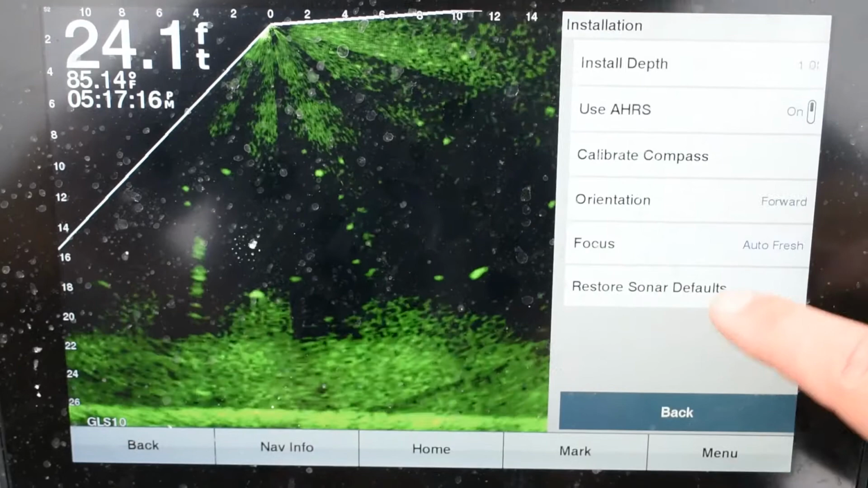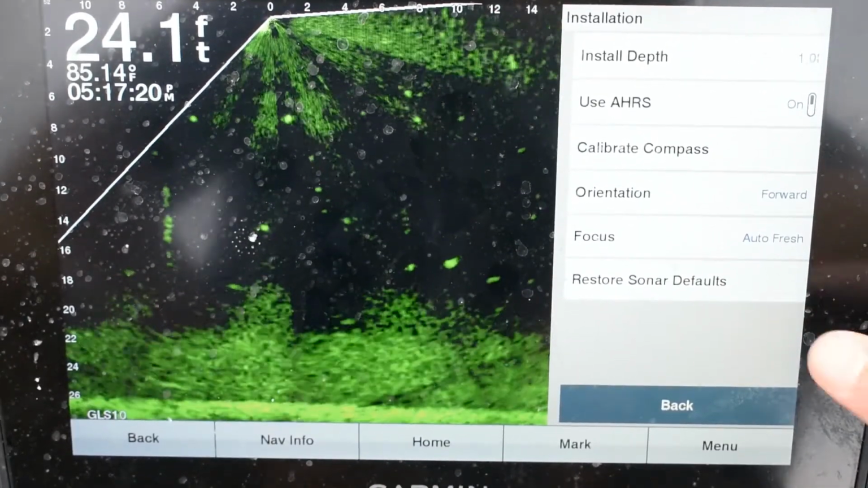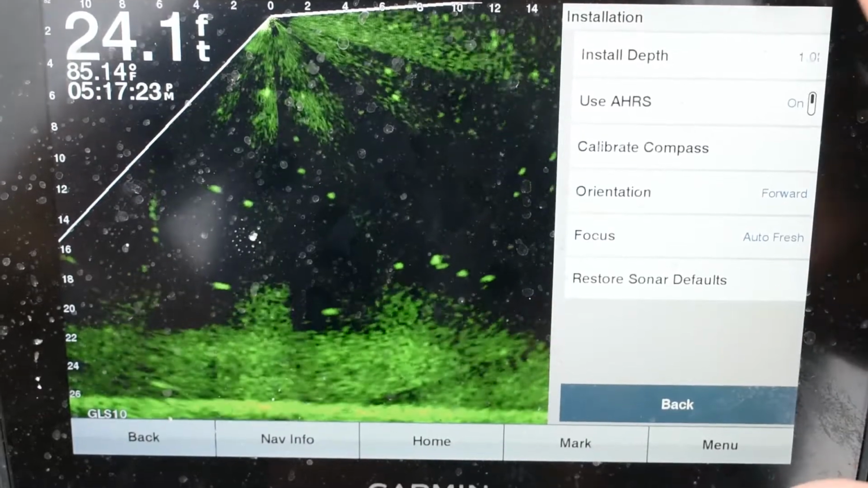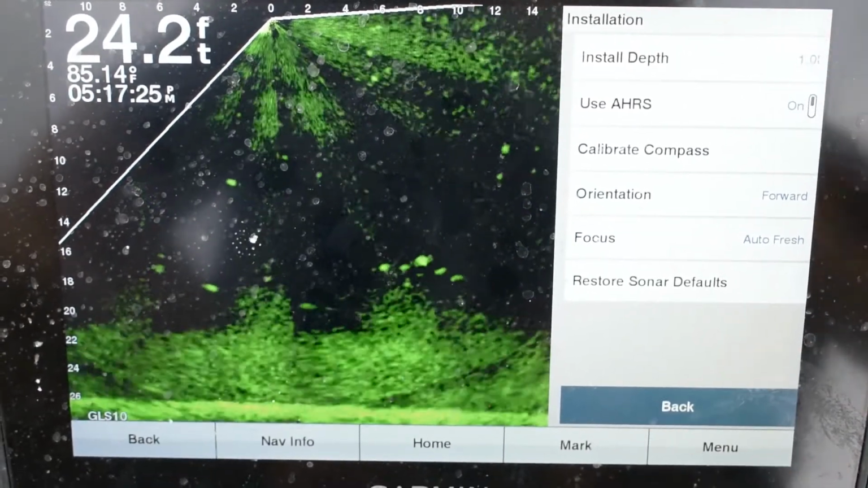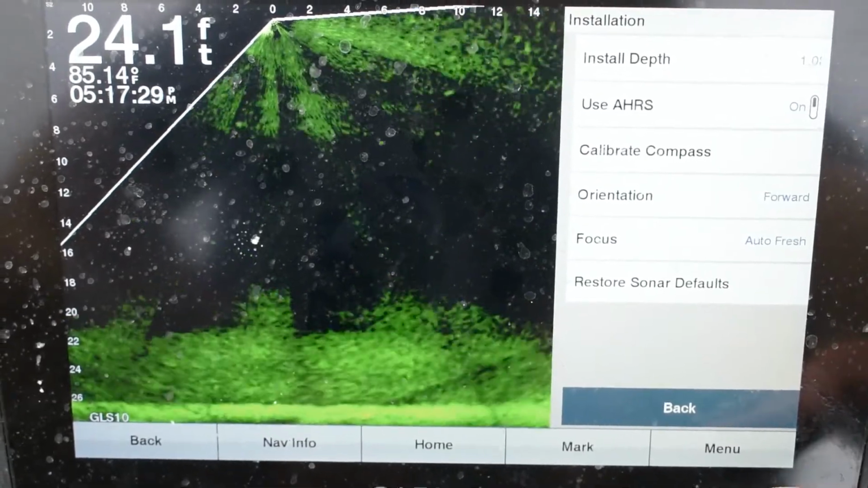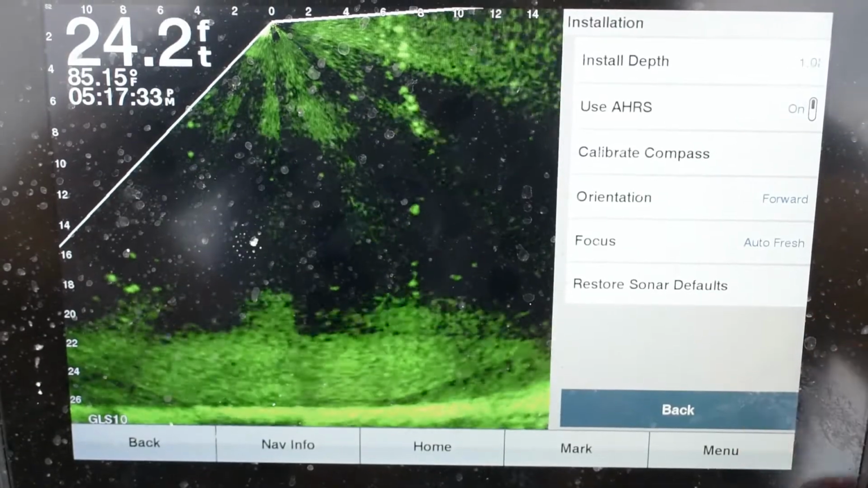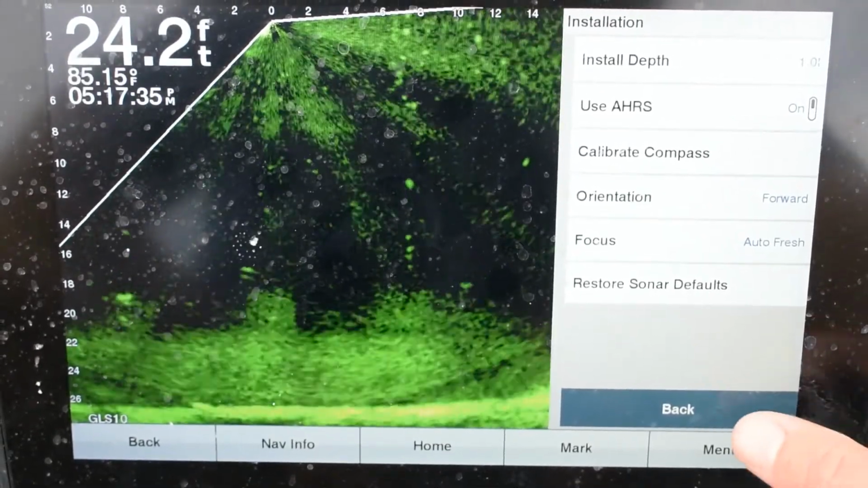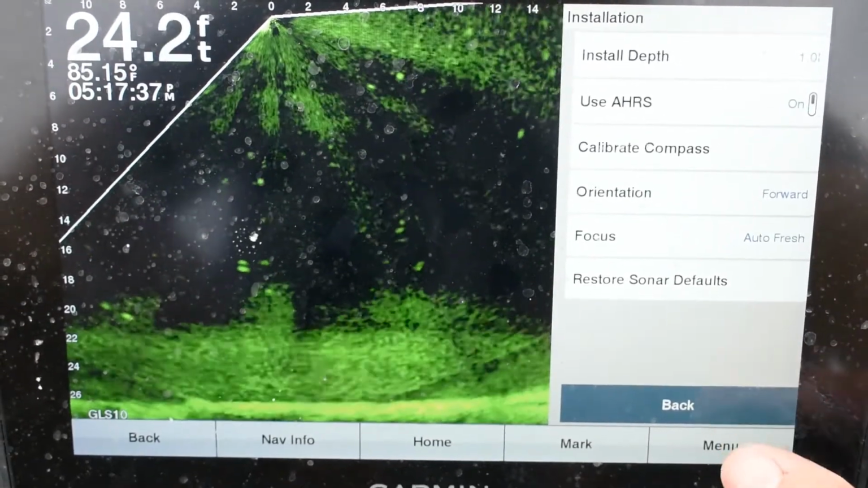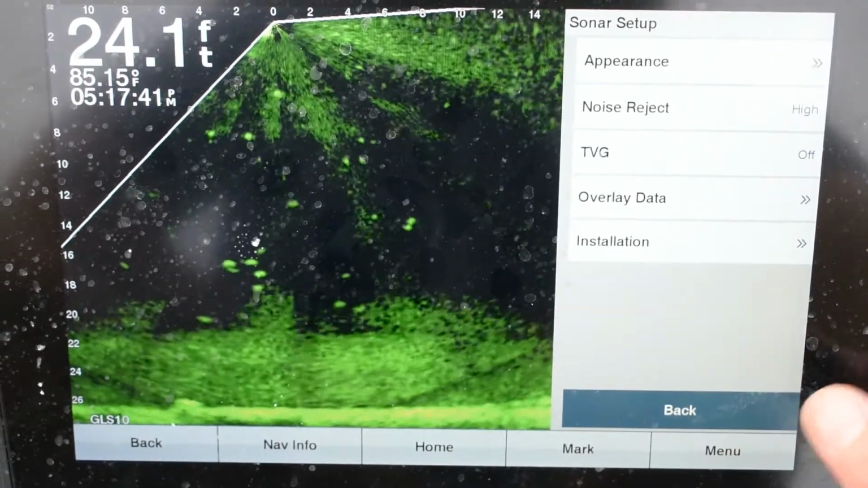Alright, and then of course installation. So you get in it and you think that you've messed everything up, just go to restore to defaults. It'll take everything back to the beginning, and then you can go off of it. Whenever I first started playing with it, that was something that I did, was I felt like I had jacked everything up. So I just went back to defaults and started back over. And the biggest thing is just get out on the water and play with it, is the biggest way to learn how to use it.